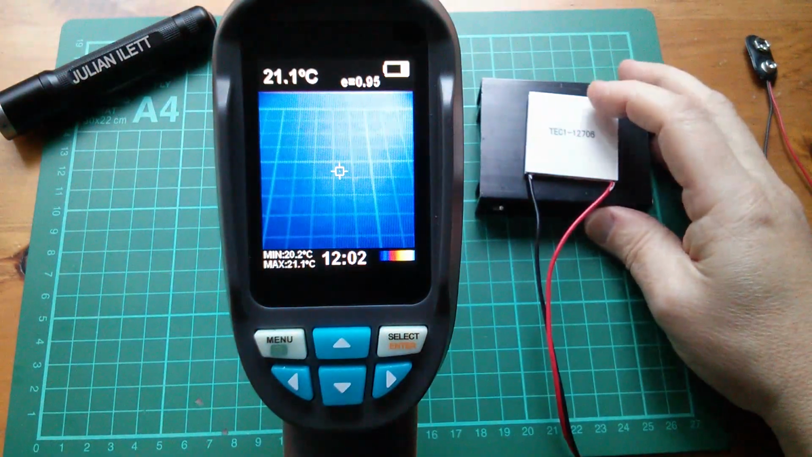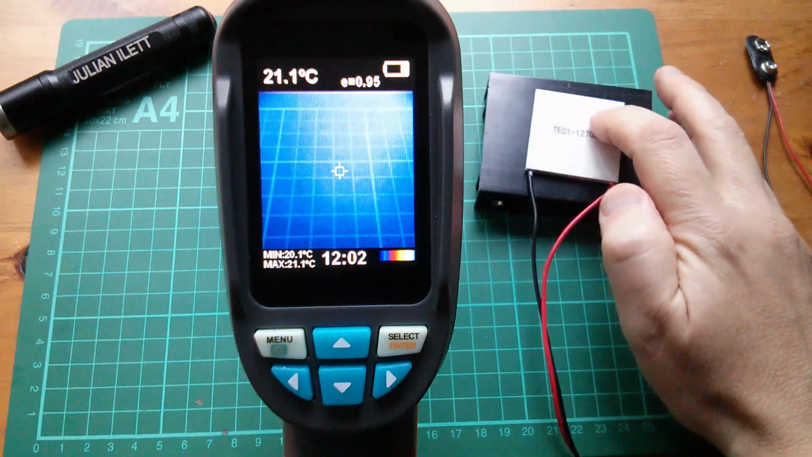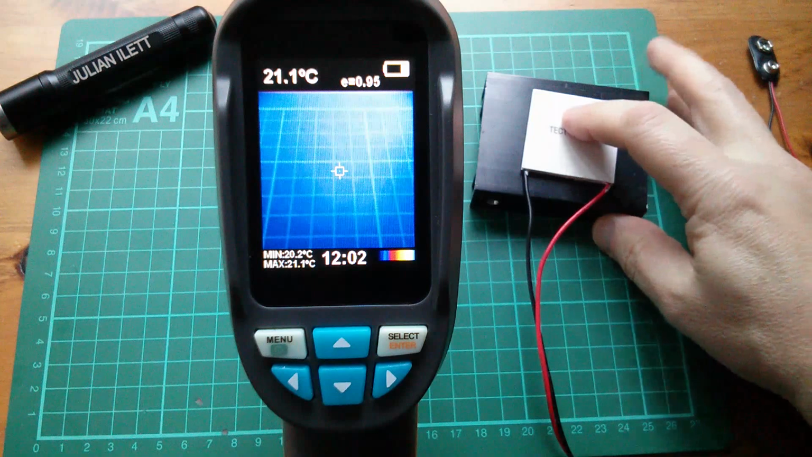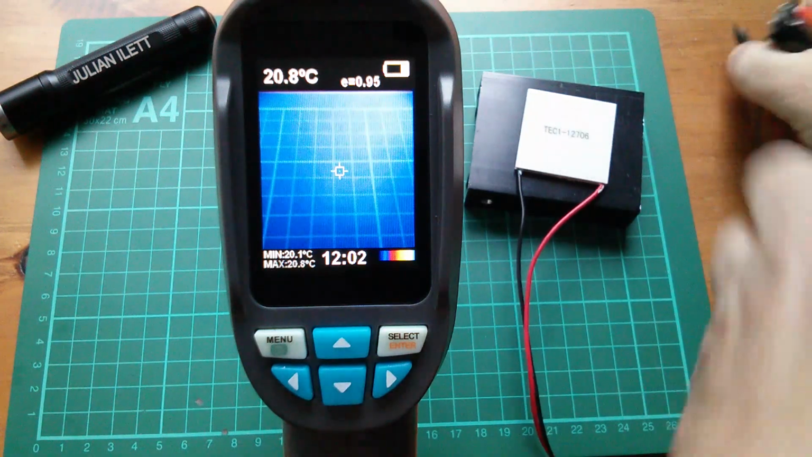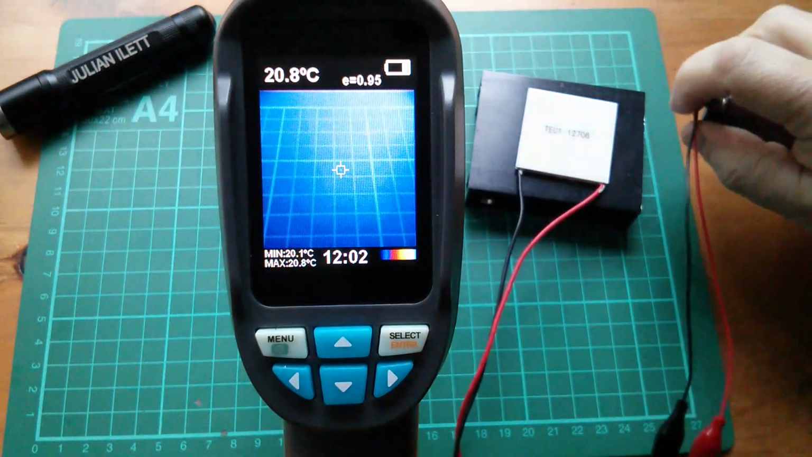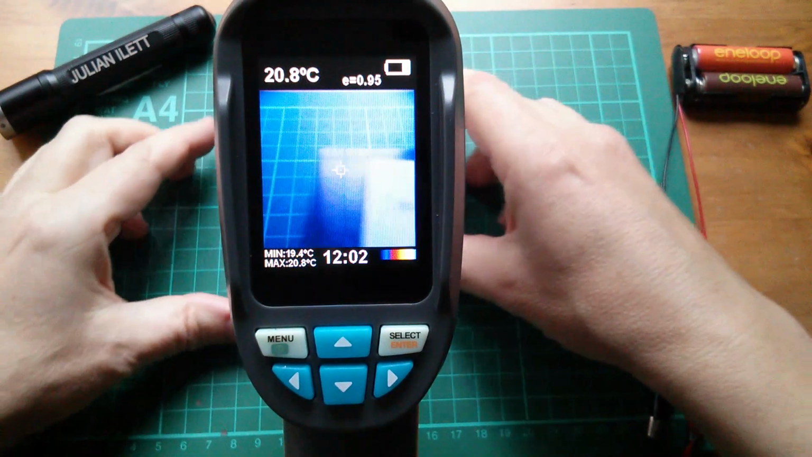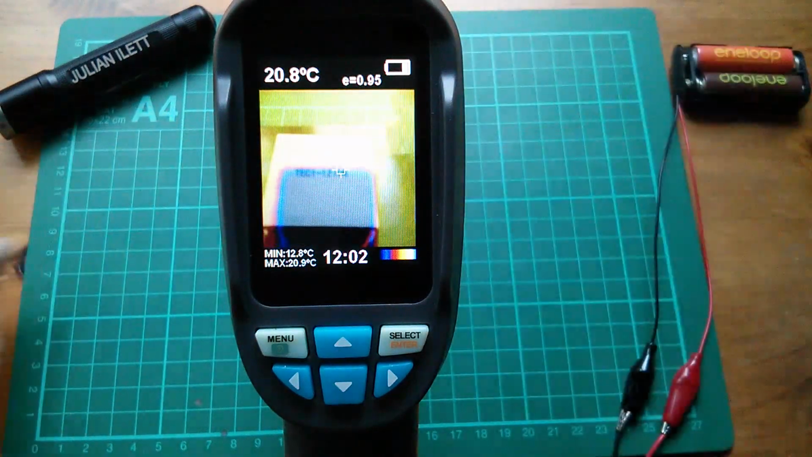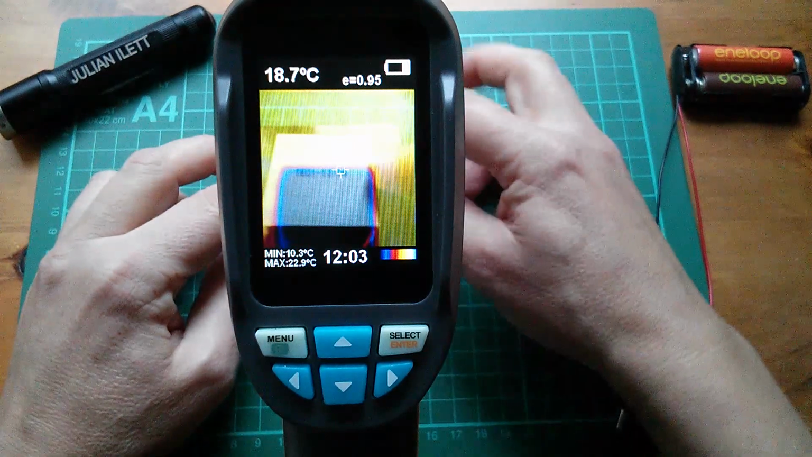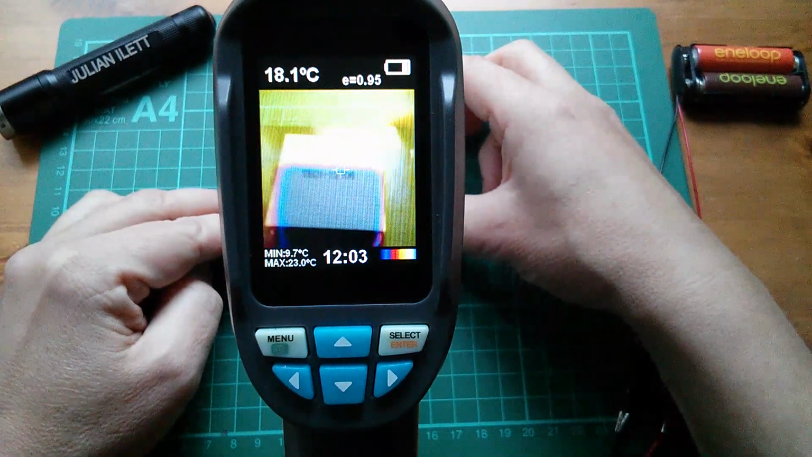So what I thought I'd do is use one of these Peltier elements, and then I can flip it over to show the hot and the cold side. I've got a heat sink here because that makes the hot side get hotter and the cold side get colder. So let's connect that up with 3 volts. So there we are, 3 volts, or 2.4 volts actually that is. Now is this the hot side or the cold side? Okay, that's the cold side, and you can see a cool blue-black area showing the cold side of the Peltier.